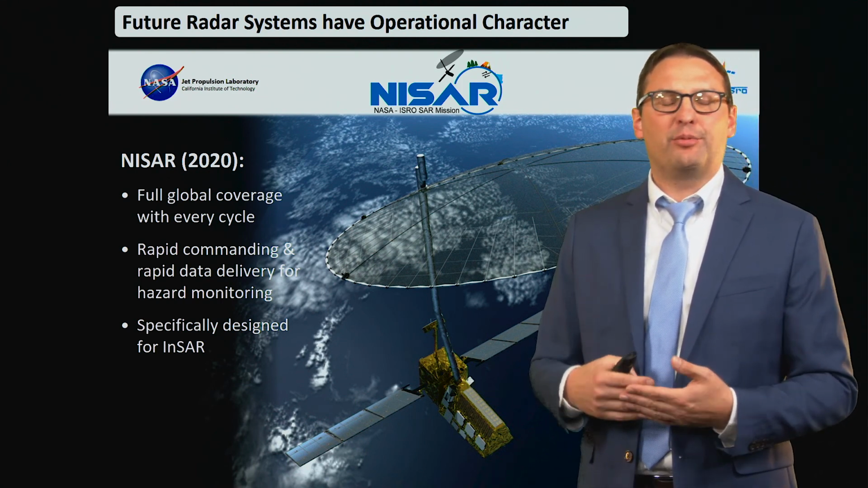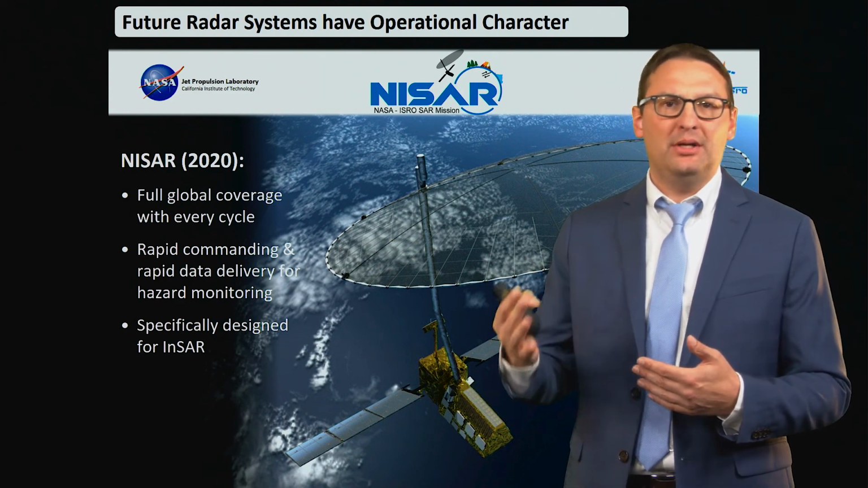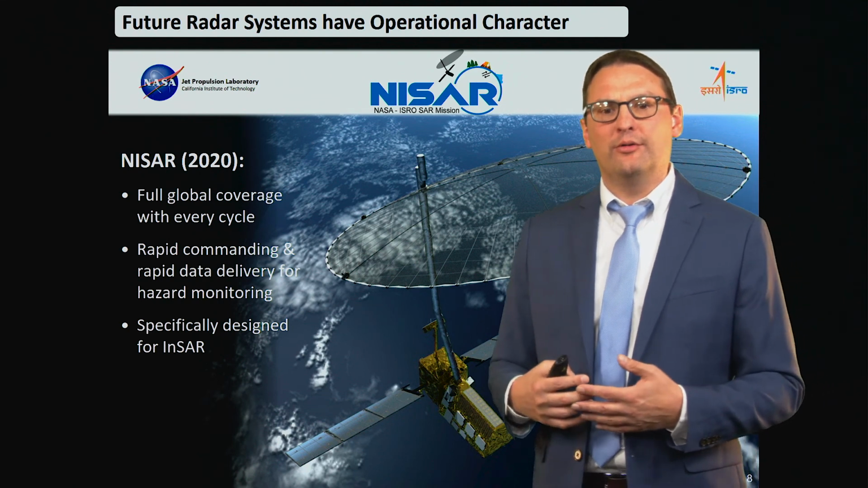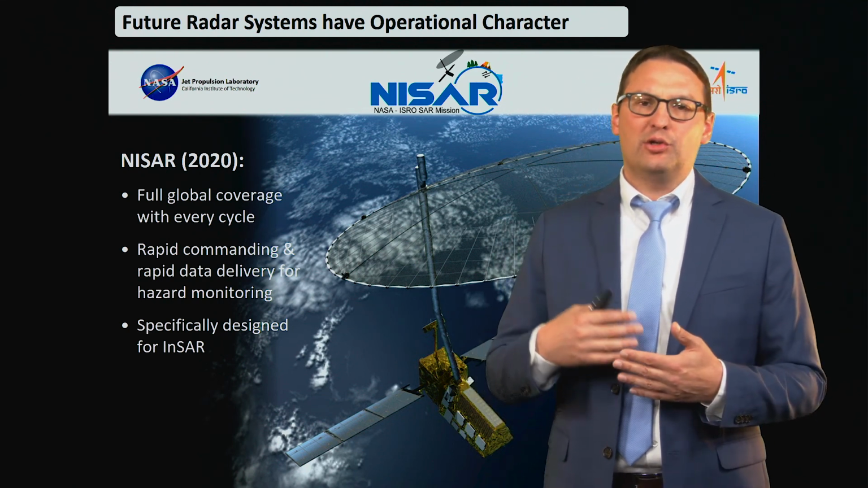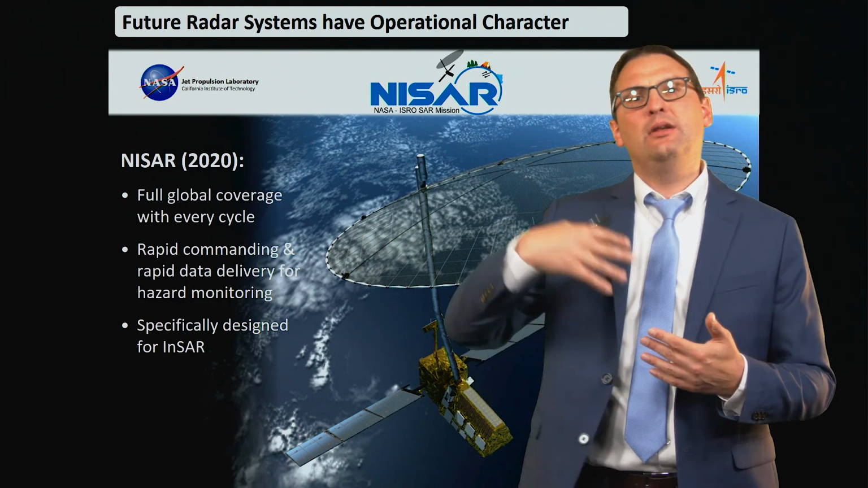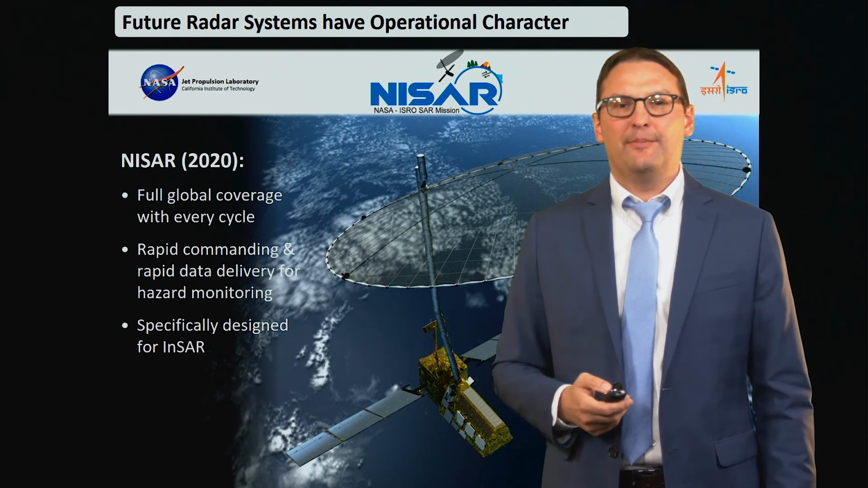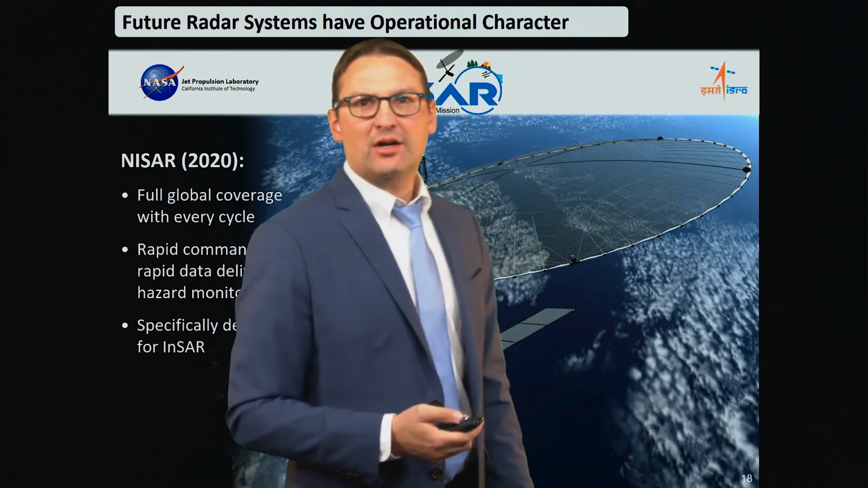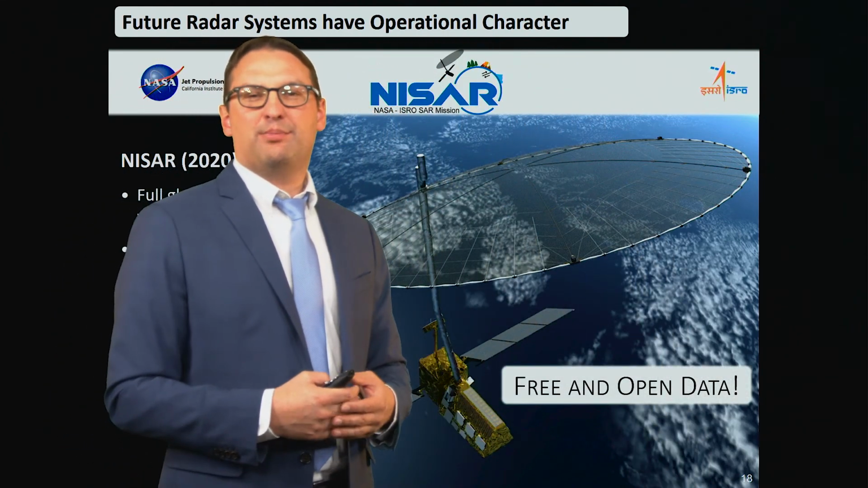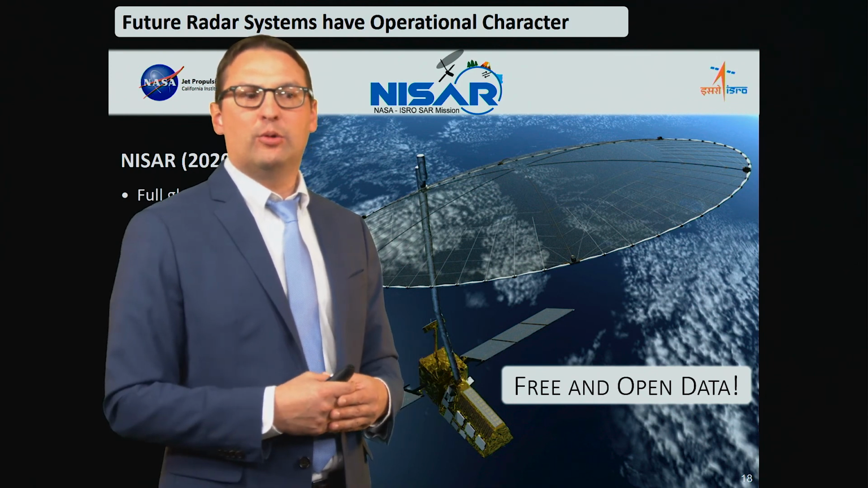It has the promise of providing reliably repeated observations of all the land masses. It is therefore very useful for hazard monitoring processing systems that rely on this routine incoming data. Also NISAR is going to be fully free and open. As I said earlier, it's planned for launch in 2021.